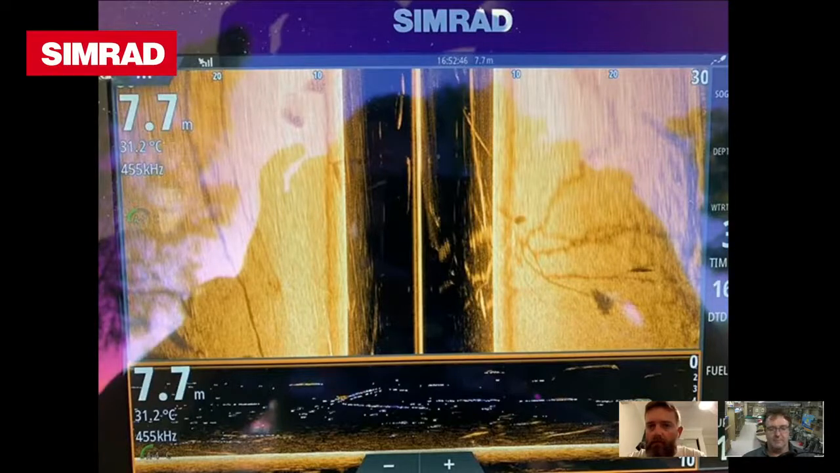What we got is a tree that's passing just slightly off to the right hand side of the boat, under the transducer there, and there's a couple of fish sitting just a little bit down from that. So the fish is virtually under the boat there, as you can see, but it's throwing the shadow off to the right hand side there, and then there's a couple more just on that top left hand side of the screen there.